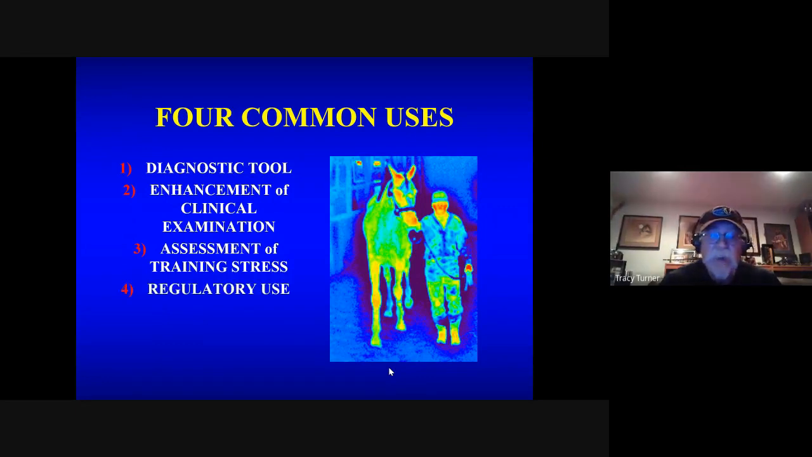And then finally, it has a use in regulatory medicine. For all of you, where it's going to be used most commonly, you'll see it is in FEI show jumping competitions, where it's used to assess hypersensitivity. So it's used to help us control the welfare in horses.